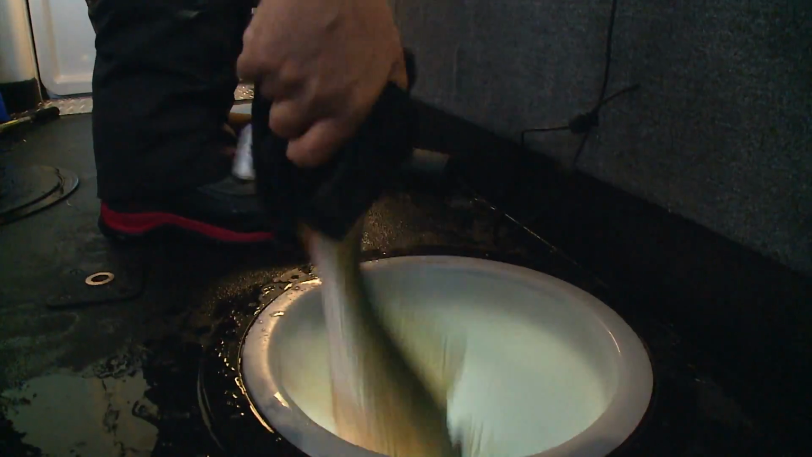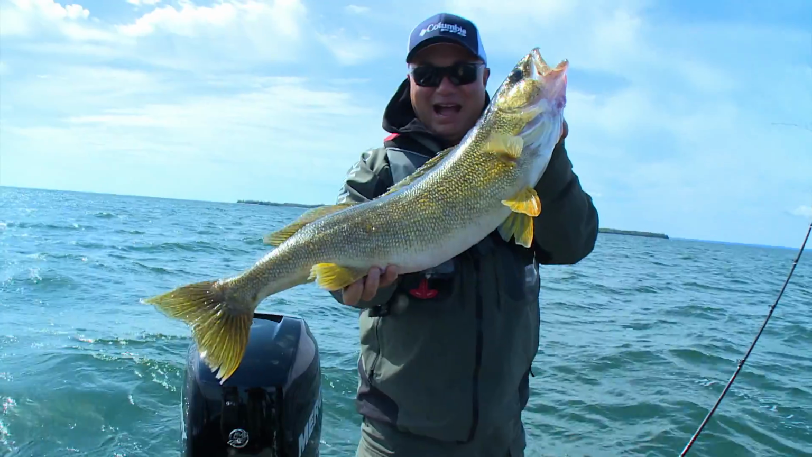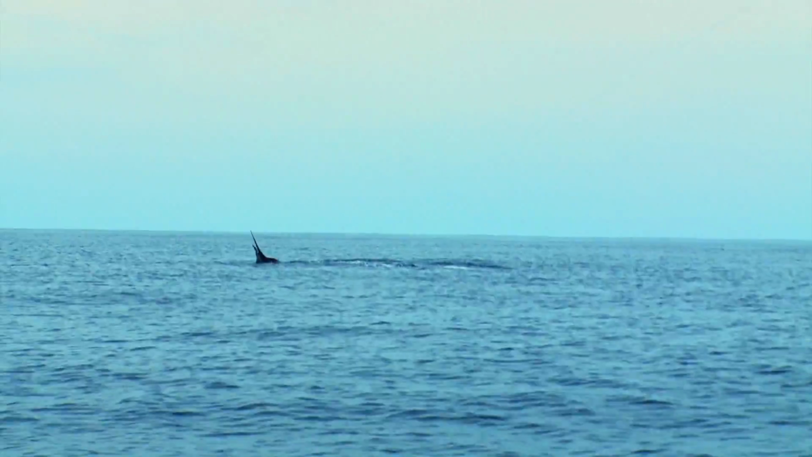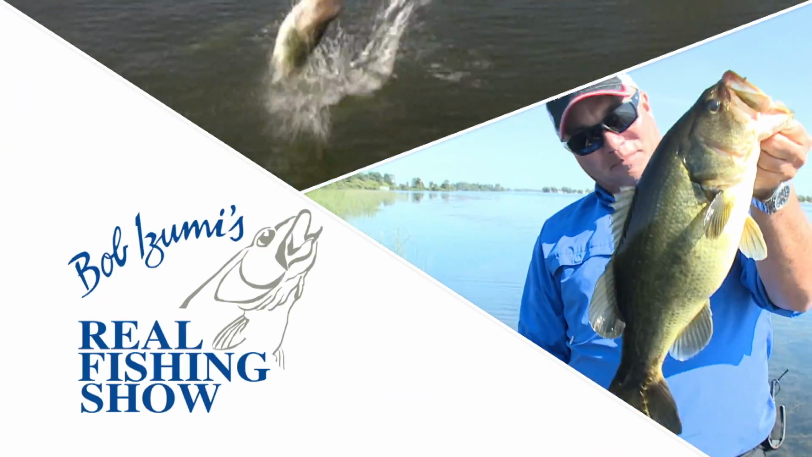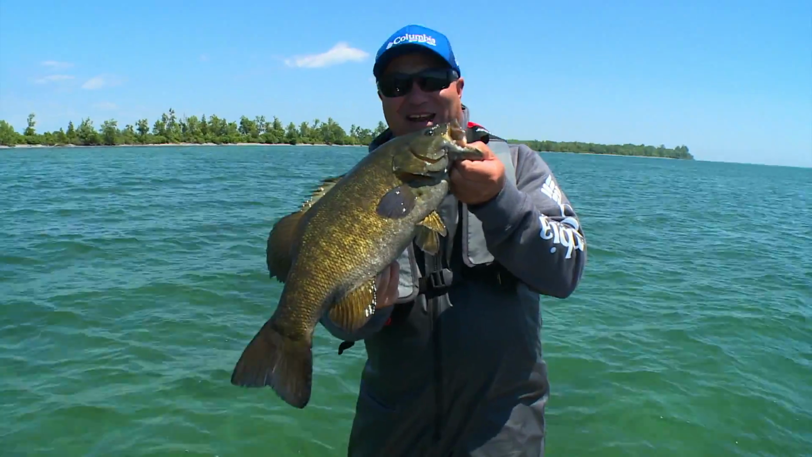Wow. That is a fish of a lifetime. Here we go, boy. Wow-wee. That thing is a monster. They fight hard, don't they? Look at that magnificent fish. Look at the size of that fish. There it is again. The color is incredible. Oh, there we go. Big old Great Lakes smallmouth.